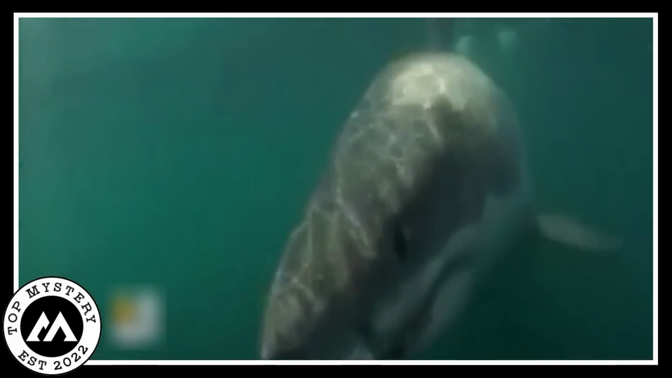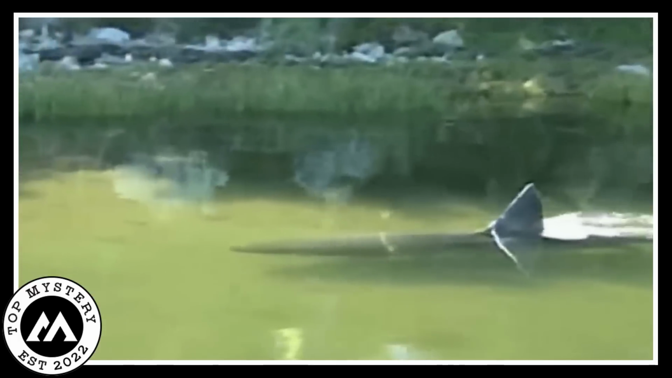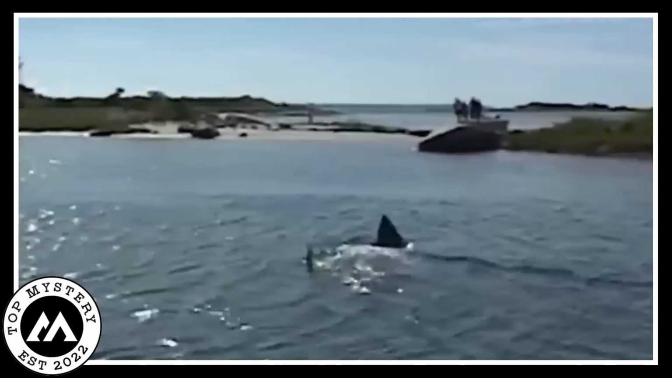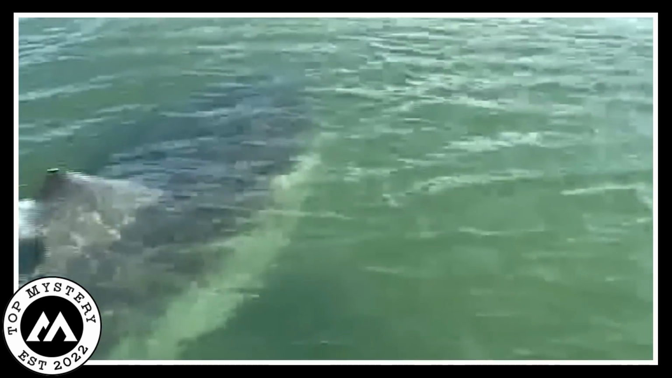The shark's presence was incongruous and its motive shrouded in mystery. The person behind the lens experienced a blend of fear and curiosity, bearing witness to an event that was undeniably strange and disconcerting. The question of why the shark had chosen that peculiar pond remains unanswered to this day.